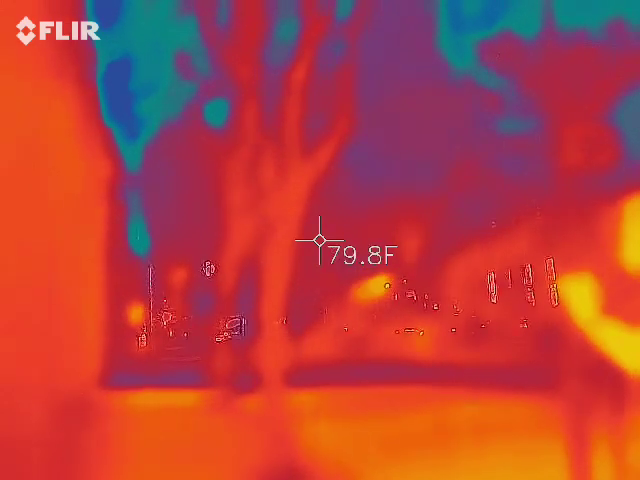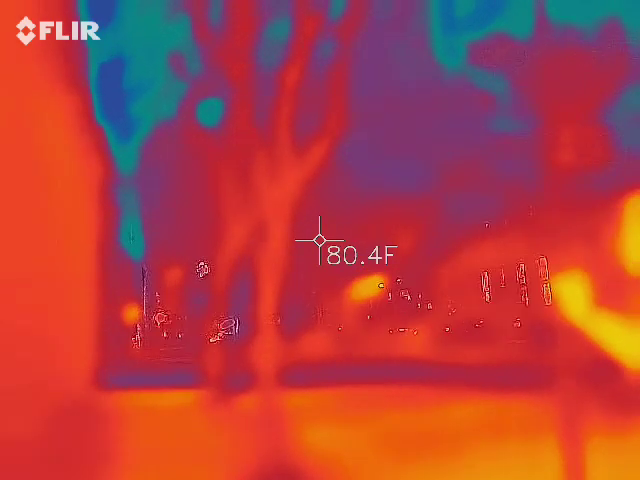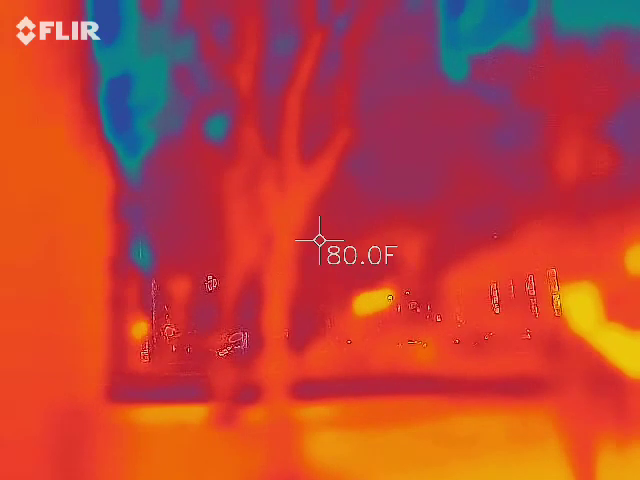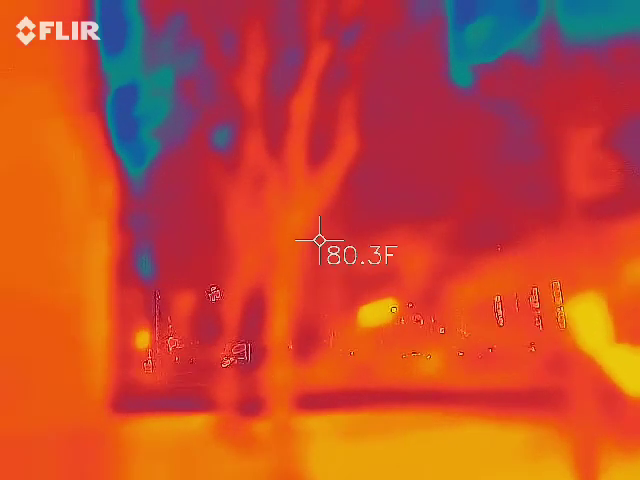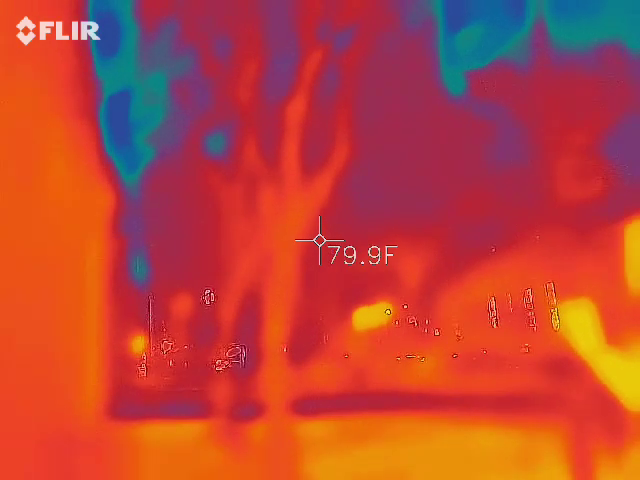So when we get to the front, you're going to get some slow sweeps of those windows in the front on the second story, and I'll take a look at them in the morning. I'll blow them up and analyze them on my TV so I can actually see if there's anything going on in there. But we also get another ghost.